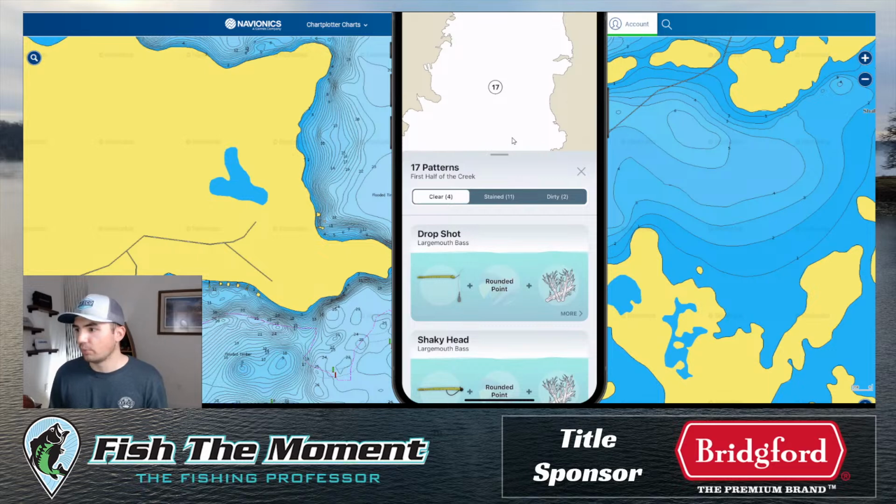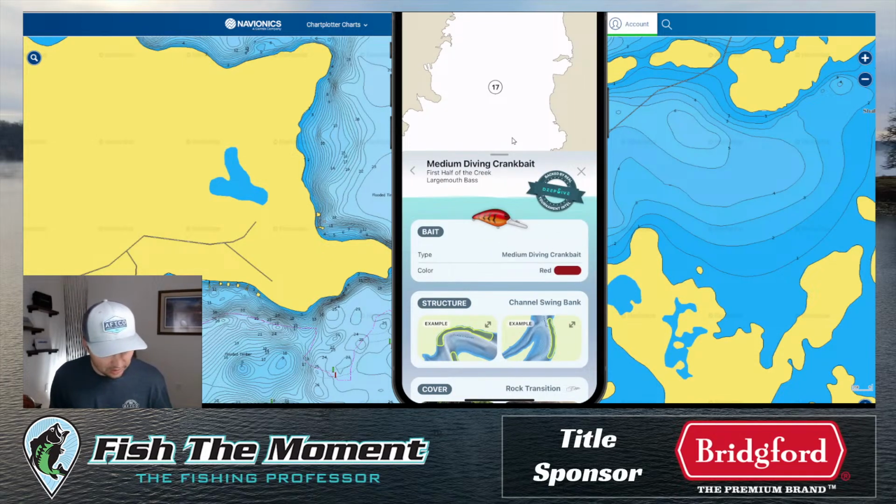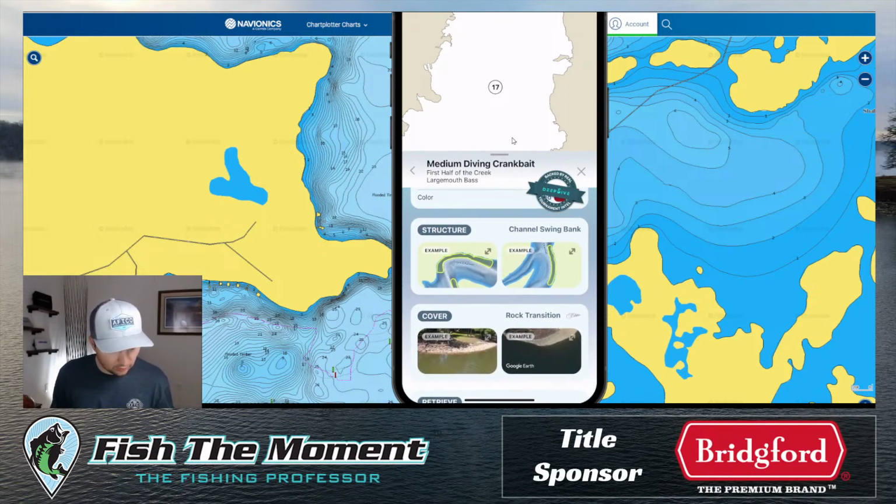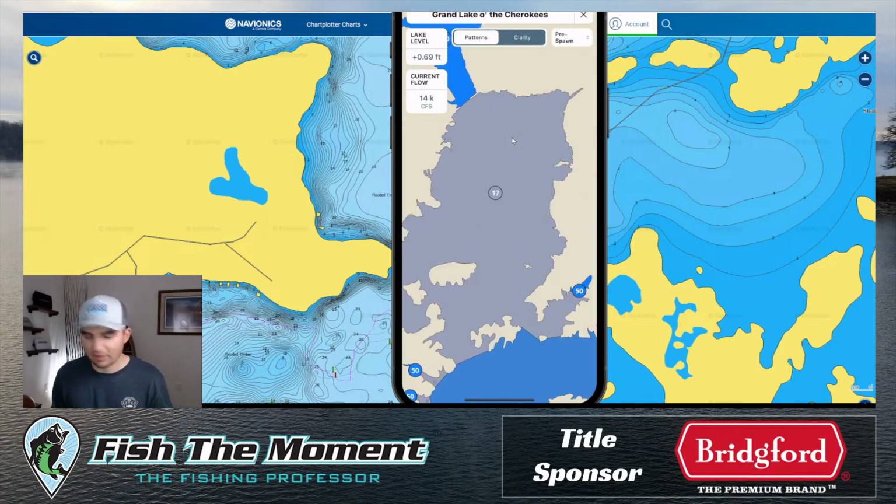We combine multiple tournaments together into one. It's not just one tournament. So basically you can go in through here, then you can see, okay, medium diving crankbait on channel swing banks. Here's an example of rock transitions that you would use. Here's your retrieve, here's your gear. Kind of like how the Deep Dive app has been doing it.